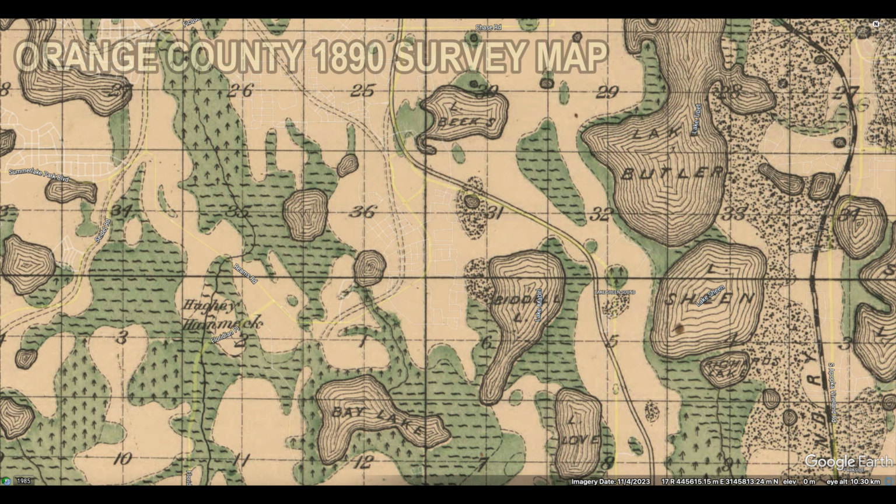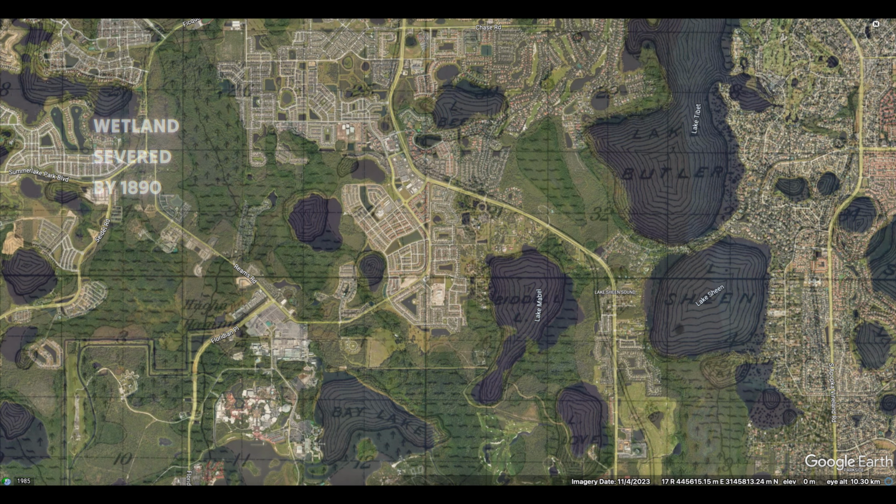And finally, this is the 1890 survey map of Orange County, which shows the features as Orange County was about to change in a major way, and this was in the middle of the citrus boom which eventually died in 1895, but recovered by 1910.